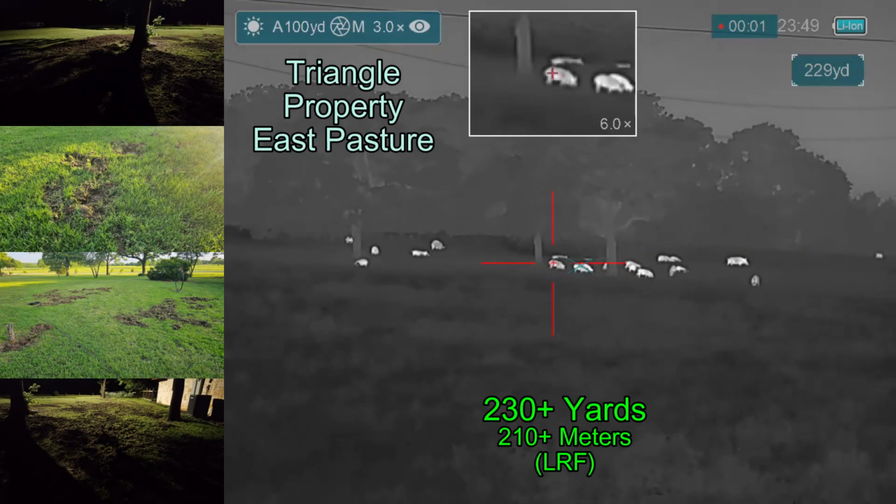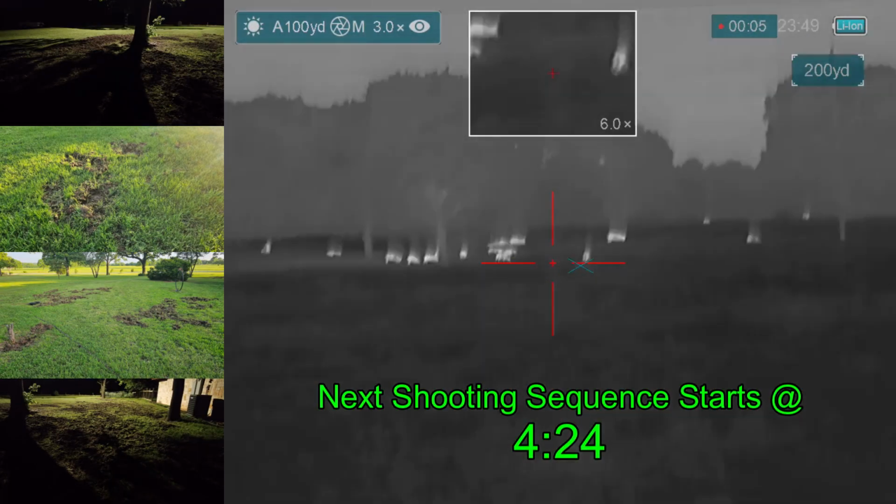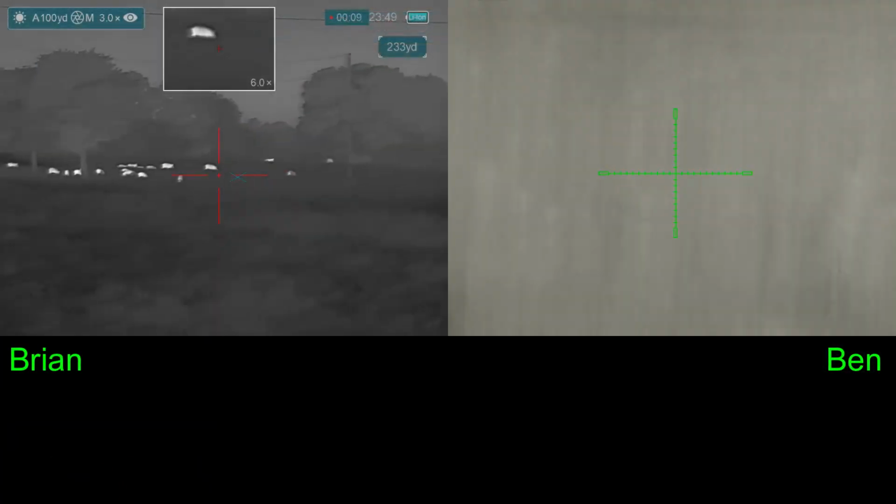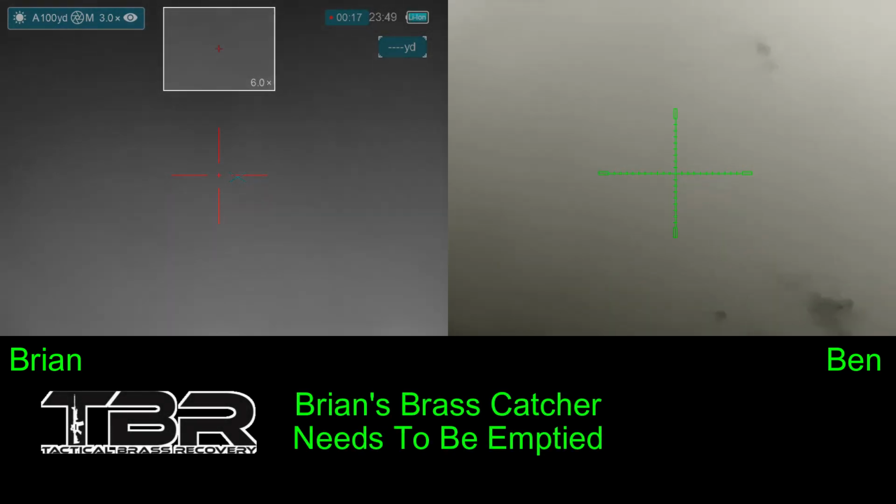And now we've moved on to the triangle property where the landowner keeps hogs. The hogs were in the front yard when we drove by. We spooked them out of the front yard. They're now in the side pasture, out there at about 230 yards or so. We decided that we're going to go ahead and make a stalk on them. Maybe only about 20 yards.